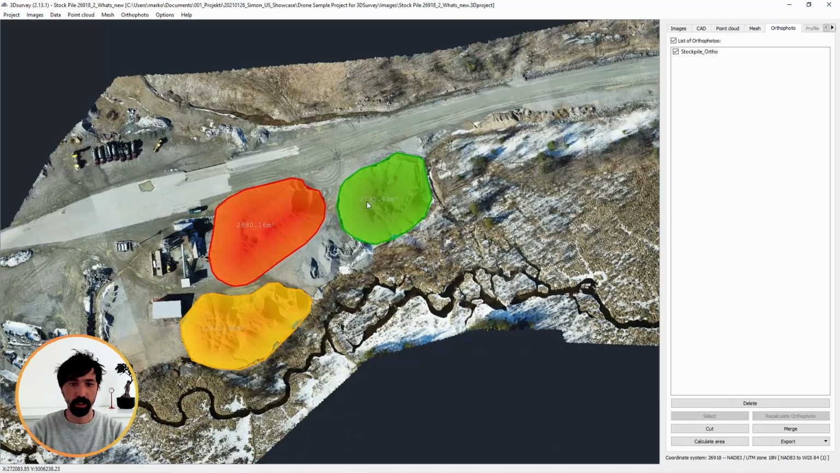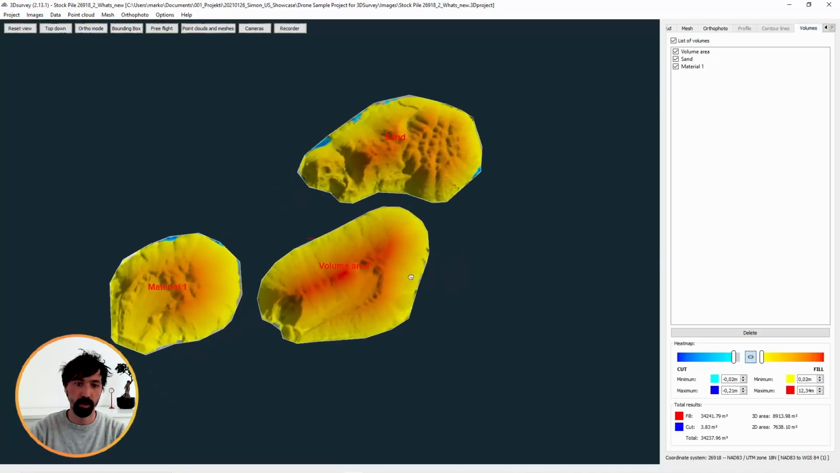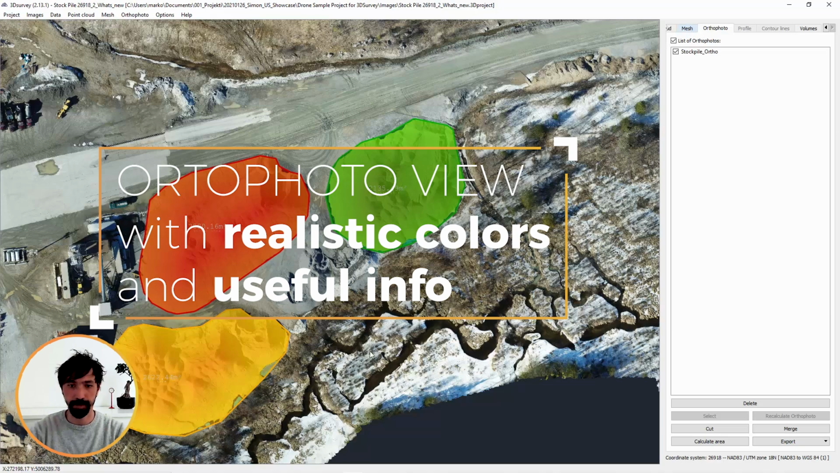Let's check how this looks also in an orthophoto view. Now the colors are based on the CAD line colors. If you'd like to get that kind of view also in an orthophoto view, you just need to go back to mesh.